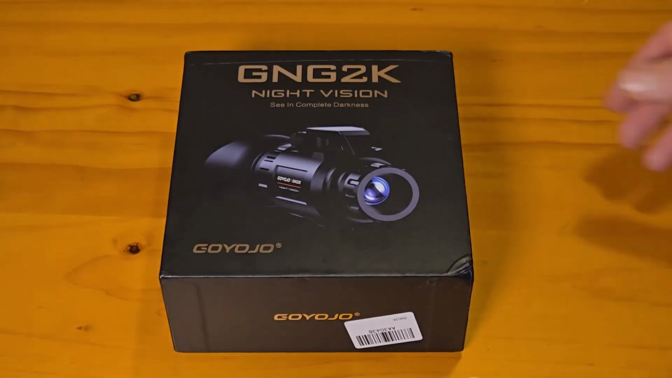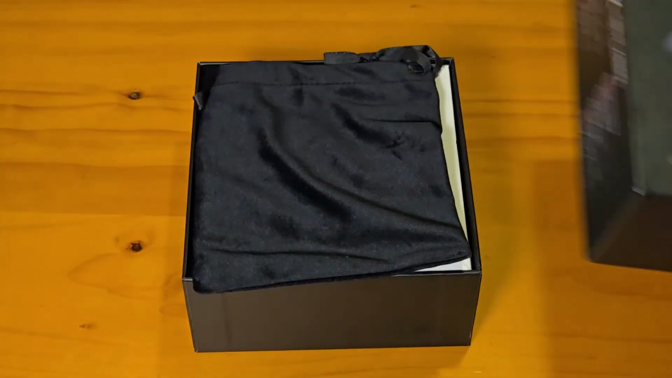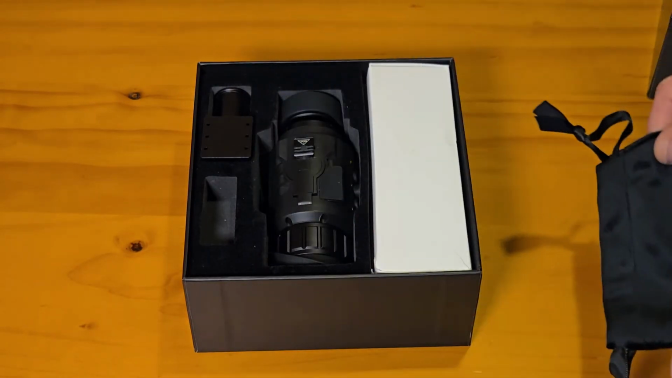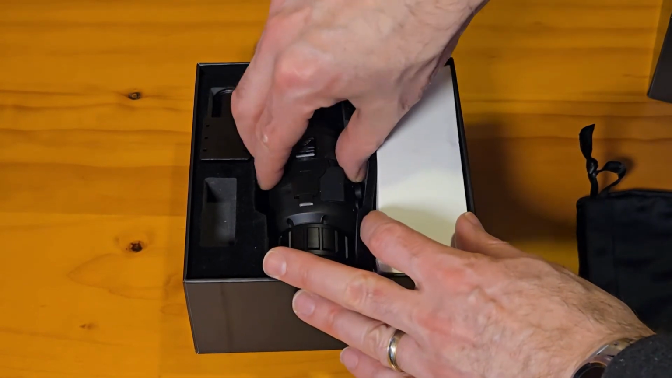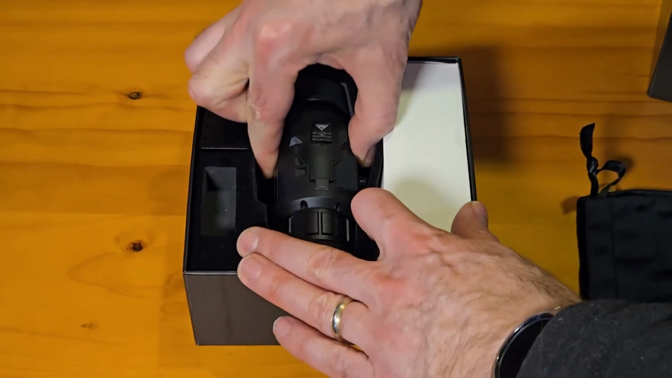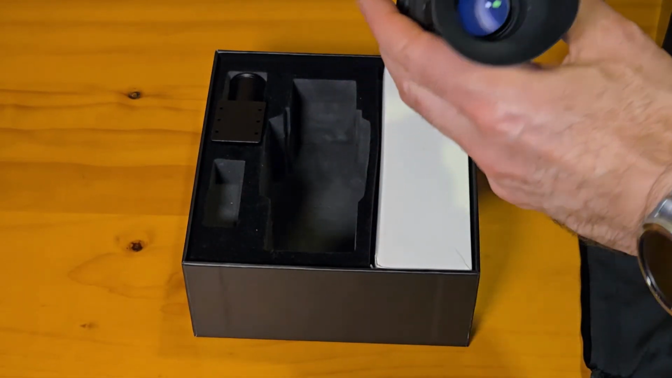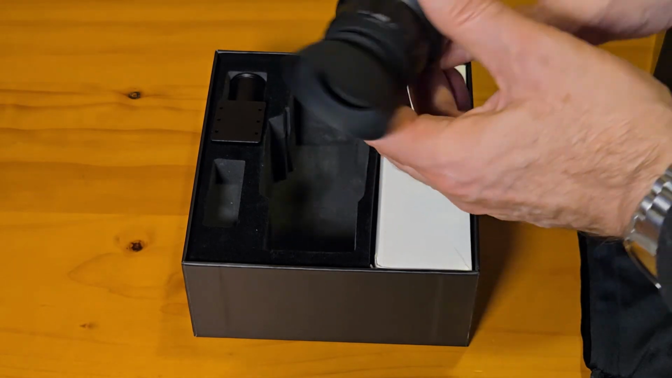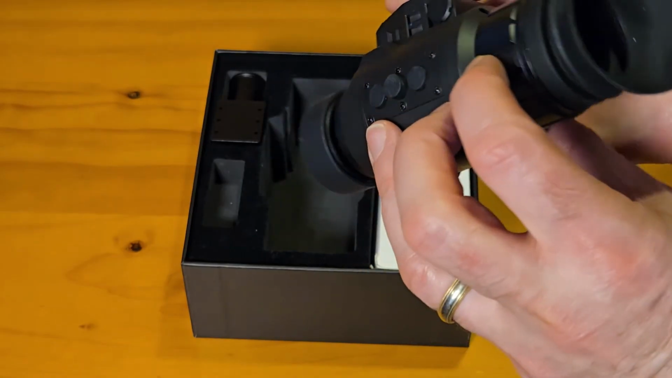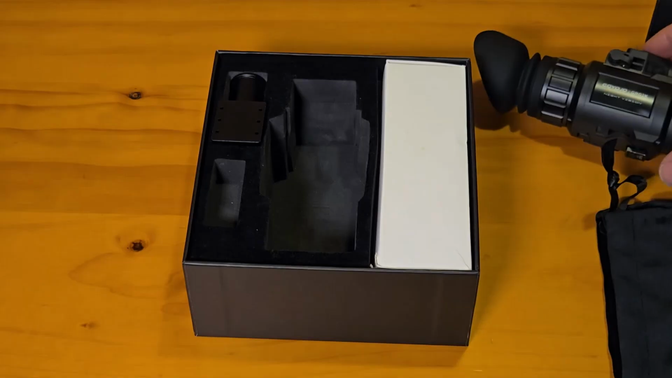So I'll show you guys what comes with this unit and what is in the box. It's packaged up pretty nicely here. This is a nice, looks like some kind of velvet carrying case so it doesn't get scratched. And obviously this is the main unit here, which again can be, if you buy two of these, there's actually a bracket which will allow you to connect both of them together and actually turn these into binoculars instead of monocular. And let's go ahead and open up the rest of the things that are in here.